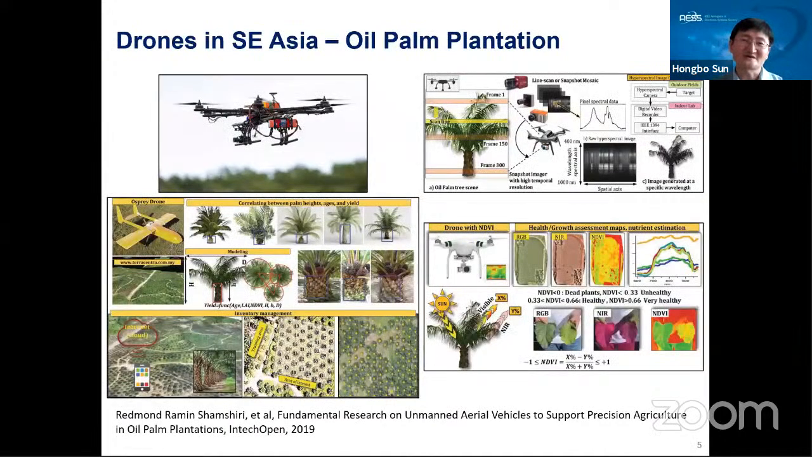Okay, in this slide, I show a very important application for drones, particularly in Southeast Asian countries, for the oil palm plantation. Because we know that oil palm is one of the important resources for Southeast Asian countries, including Indonesia. They have a large area of land for oil palm plantation. So normally, it's very labor-intensive work to monitor the oil palm plantation because the area is so large.